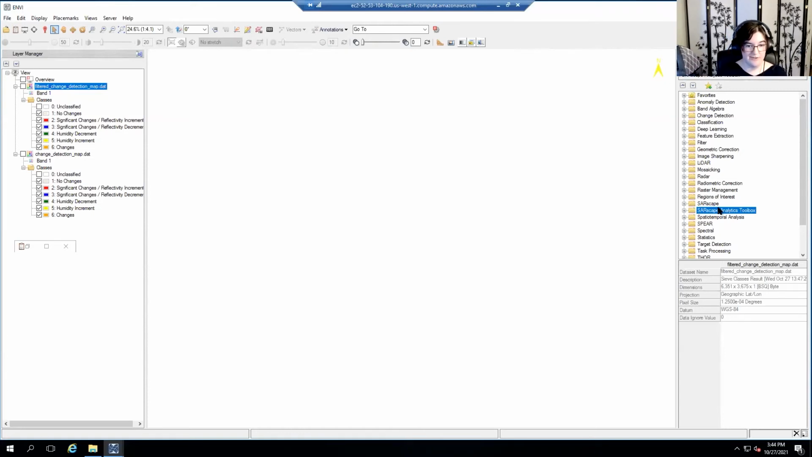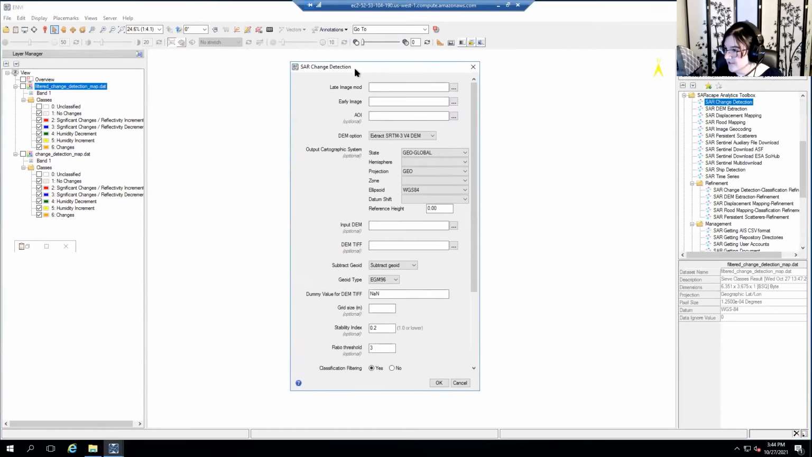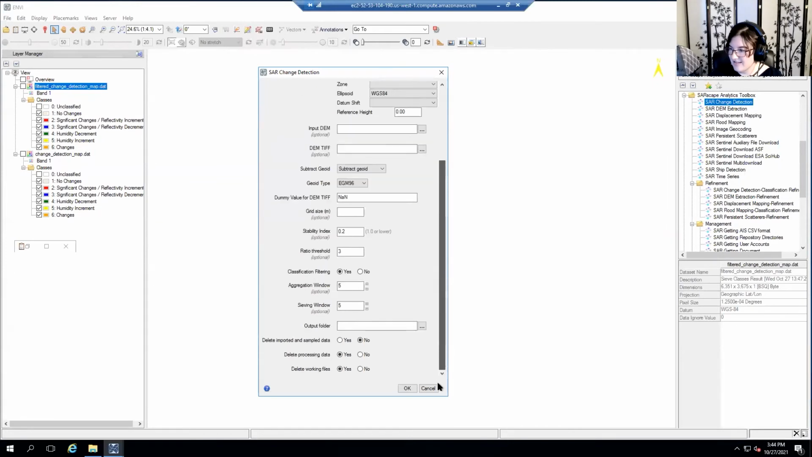ENVI SARscape Analytics is sort of like the grab and go button of ENVI SARscape, where all I need to have is here. I can open one up here because you saw the normal SARscape one. So for change detection, for example, I can have this late image, so the image after the event, this early image, so an image before an event, an area of interest. I have DEM options. I can say if I want my classification at the end, and I choose an output folder and hit OK. That's it. I don't need to know too much about what's happening in the background. I just have to have the right scenes.